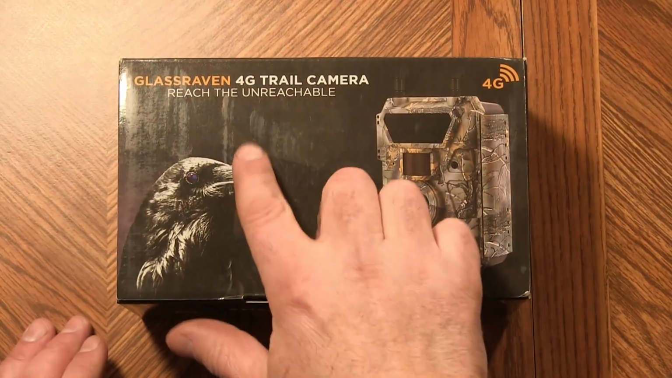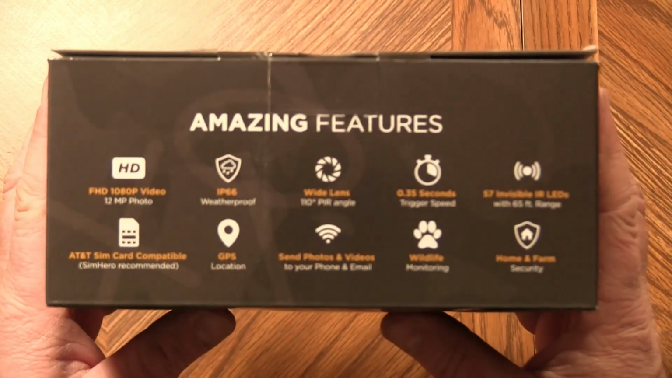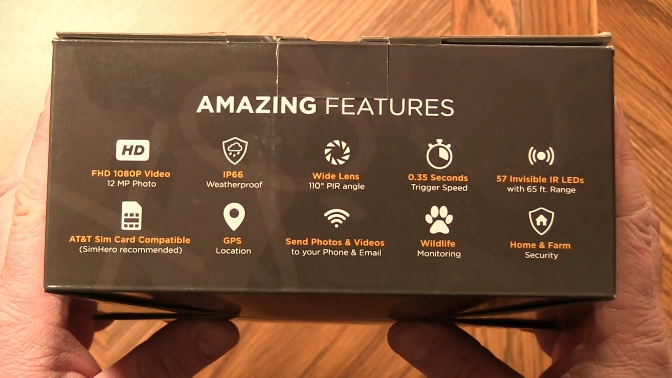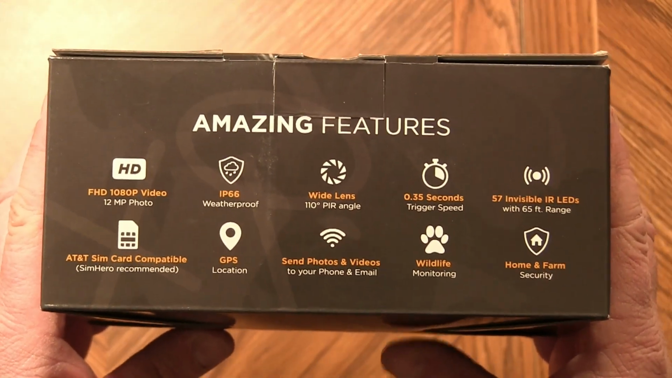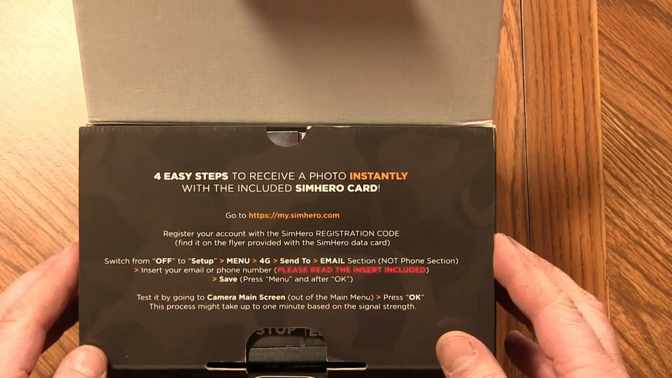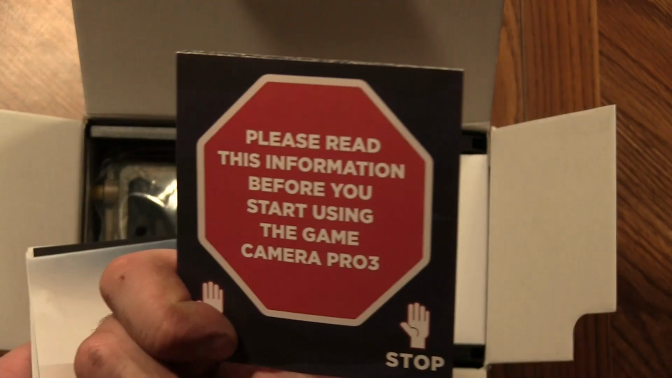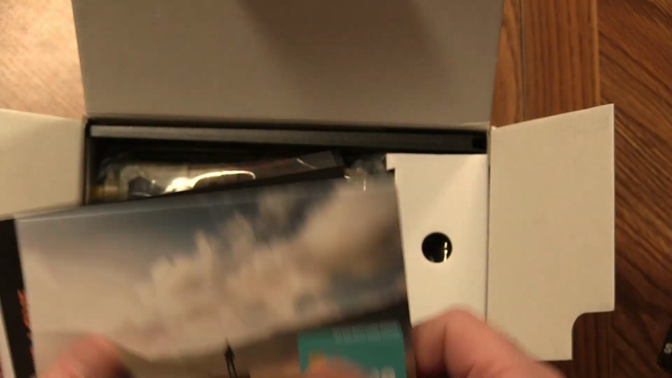So this is the 4G model, and it's the Glass Raven. Here are some of the specs. If you want to pause this and check out those in more detail, you can. Inside the box, it says 4 easy steps to set up. We'll be checking that out. Has a bunch of literature here. Stop, very important information. Maybe we'll have to read this.